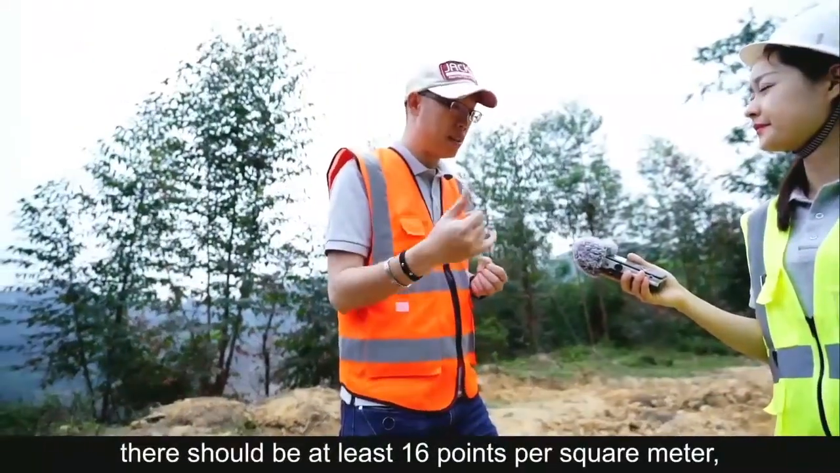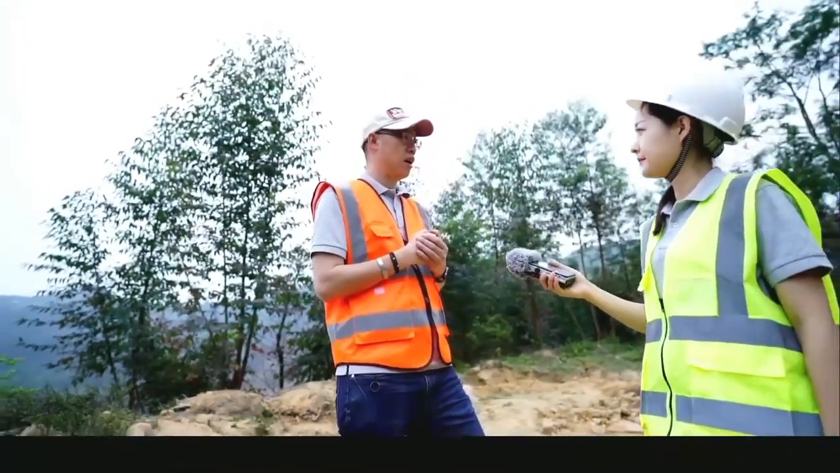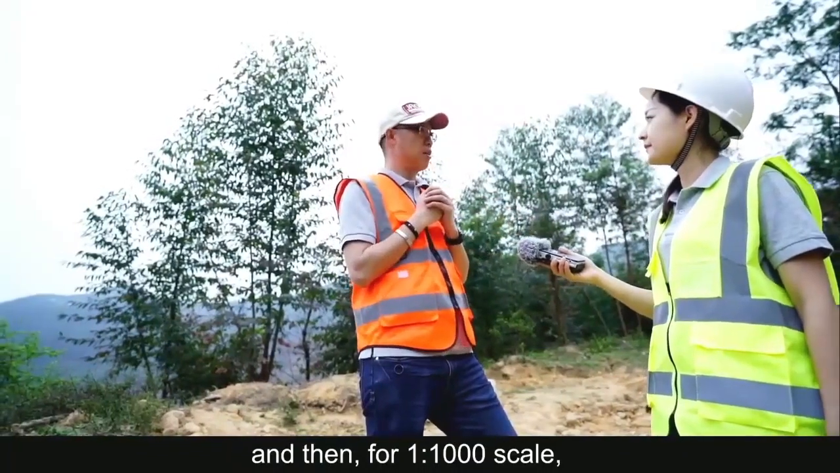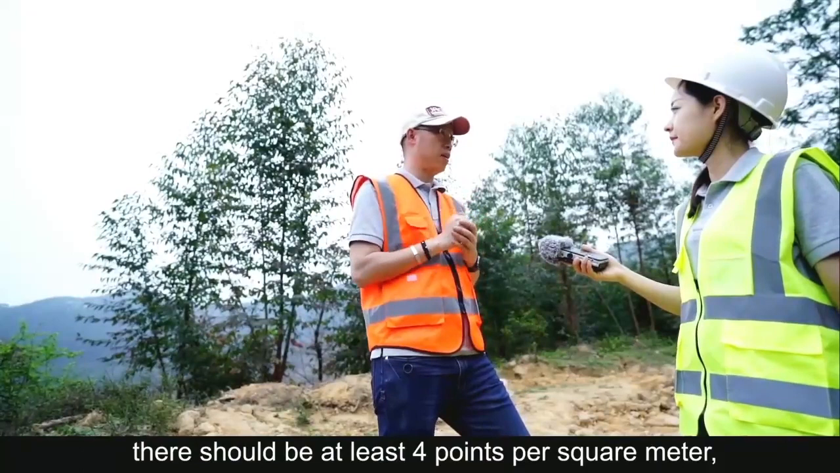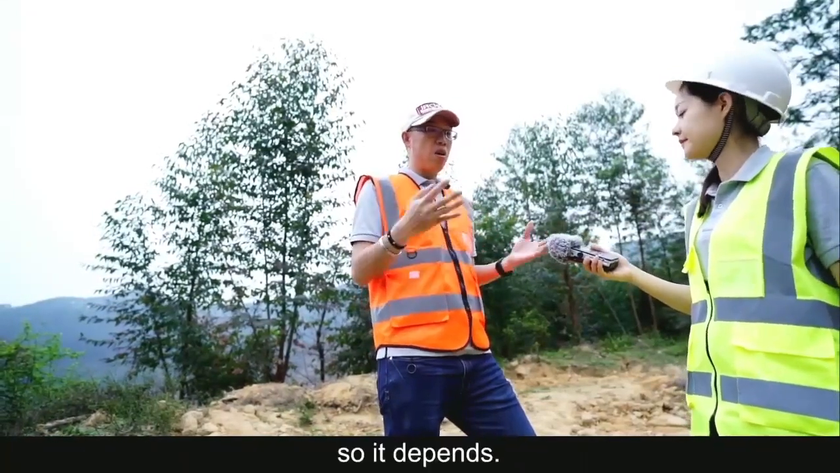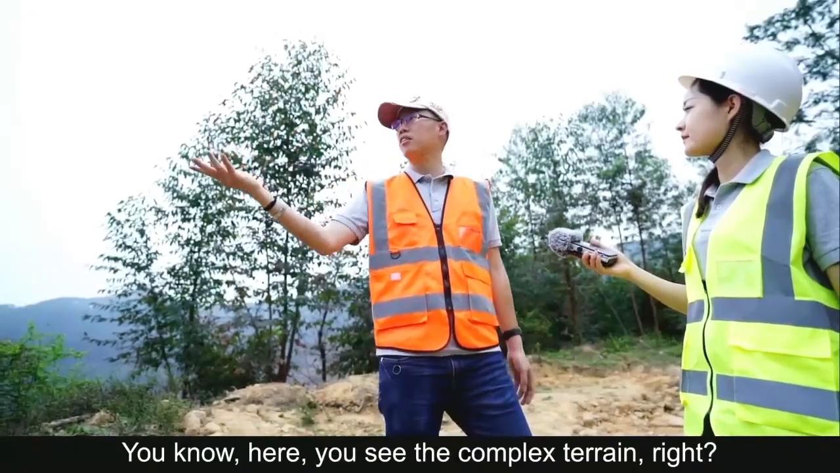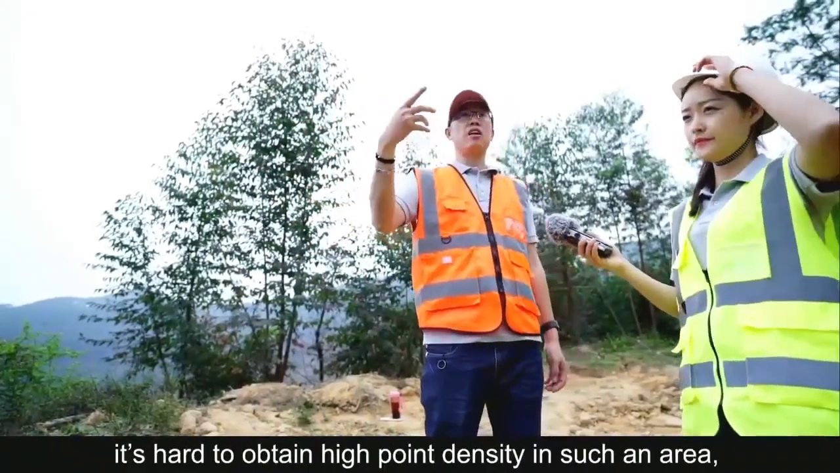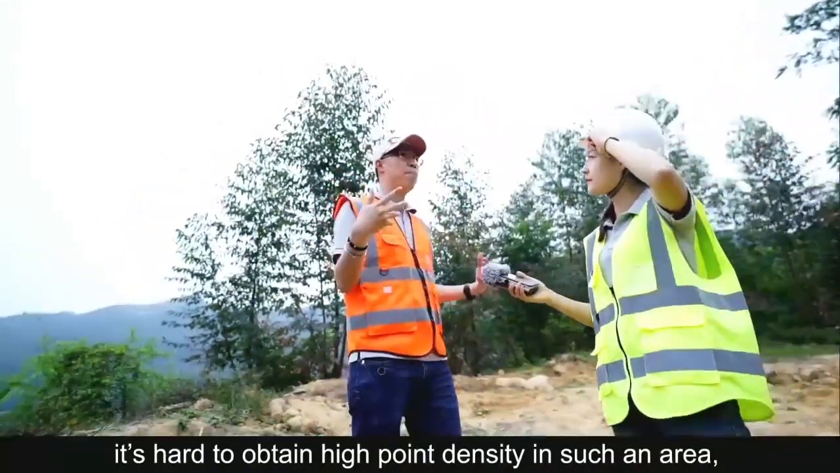And then for 1 to 1000 scale, there should be at least 4 points per square meter. I see. So it depends. Here you see the convex terrain here, right? Elevated and vegetated. Everybody knows that it's hard to obtain a high point density in such an area. I think it's also difficult for other survey methodologies, right?